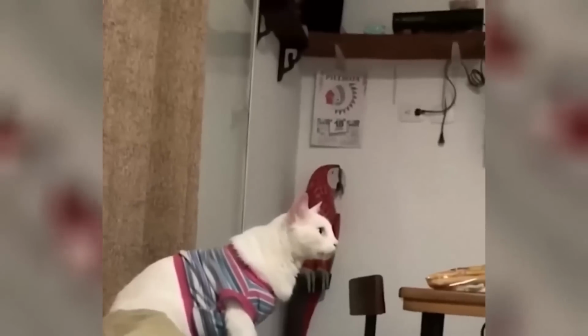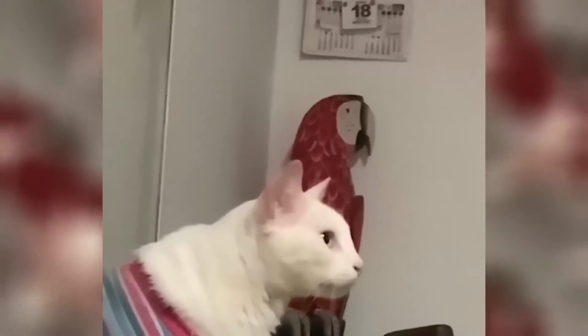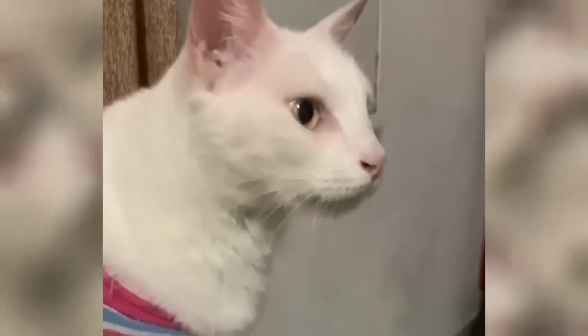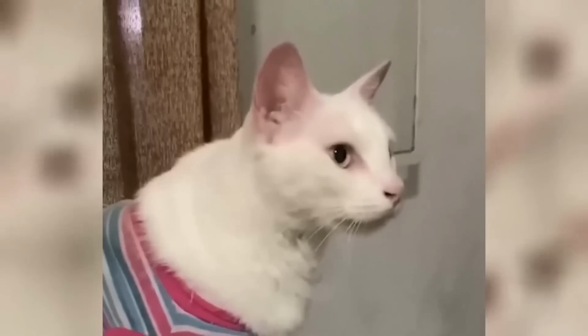A man from Medellin, Colombia was alarmed when his cat started acting unusually and seemed to be fixated on something that the man couldn't see. The cat remained frozen, staring intensely at an unseen object just into the other room. Despite the man's attempts to pet or nudge or shake the cat, it wouldn't break its focus.